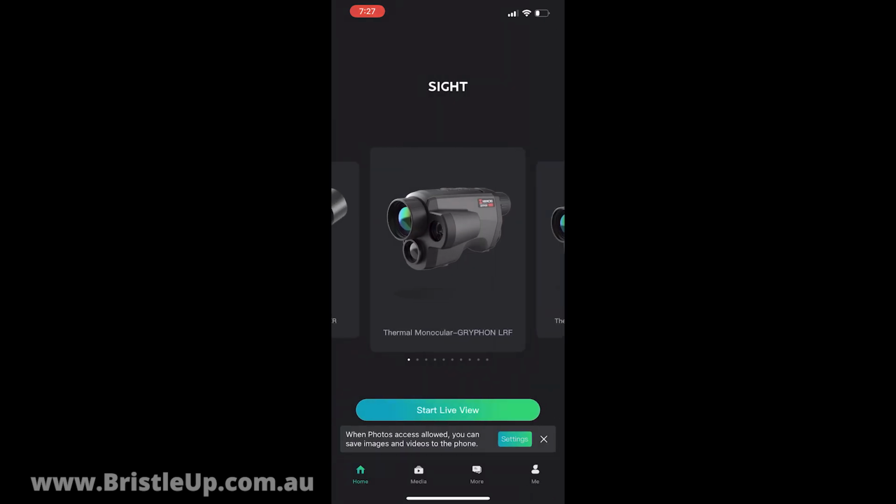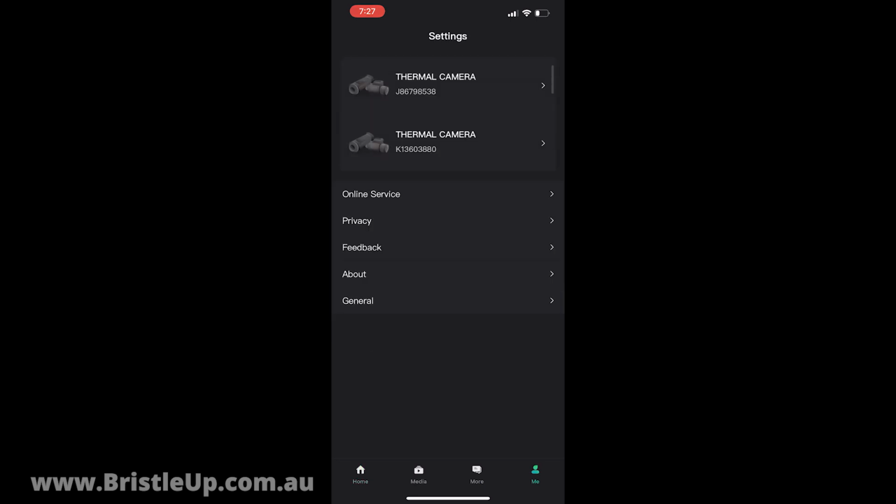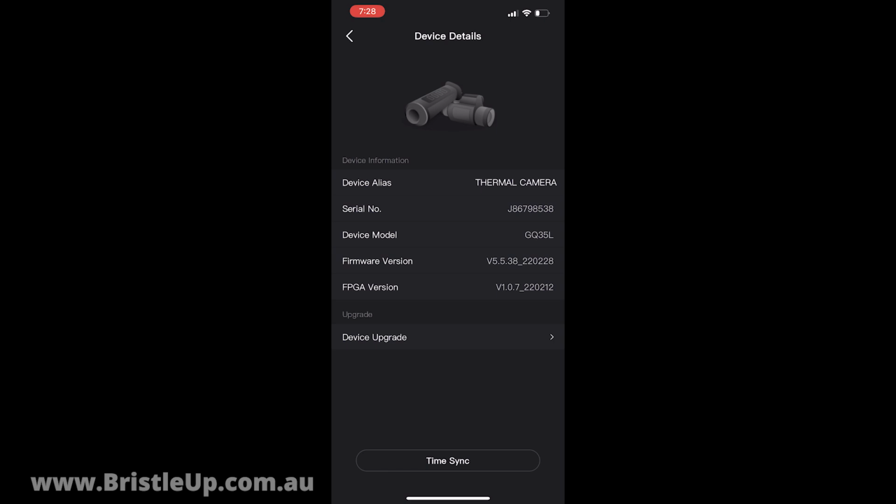We go to the Me icon down in the bottom right hand corner, and you'll see the device that we've just added up the top here. If you click on that, you can match it up with the serial number, make sure it's the right one, if you have more than one Hikmicro device. You can see the current version number and it is out of date. Now we can hit device upgrade, but it won't work yet. What we wanted to do is just add the device to the app so then we can download the firmware update.